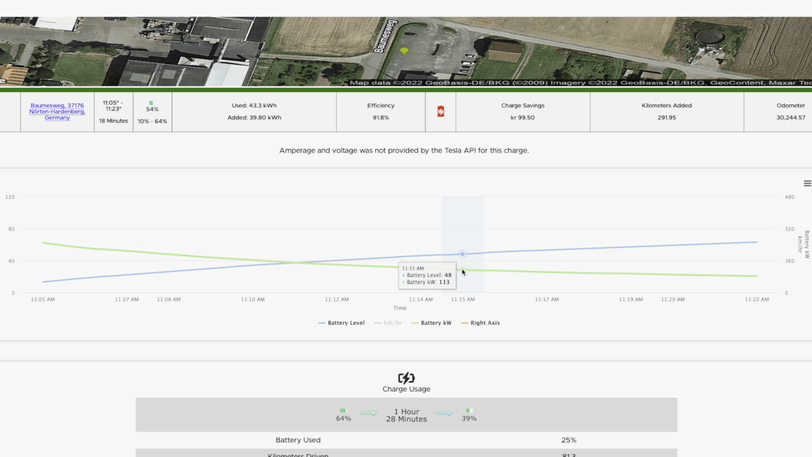At 11:20, 60%, and it was down to 89 kilowatts. At 11:10 it was 162, 11:15 113 kilowatts. So it's the usual curve, nothing new there. It is, I think, how it usually looks.